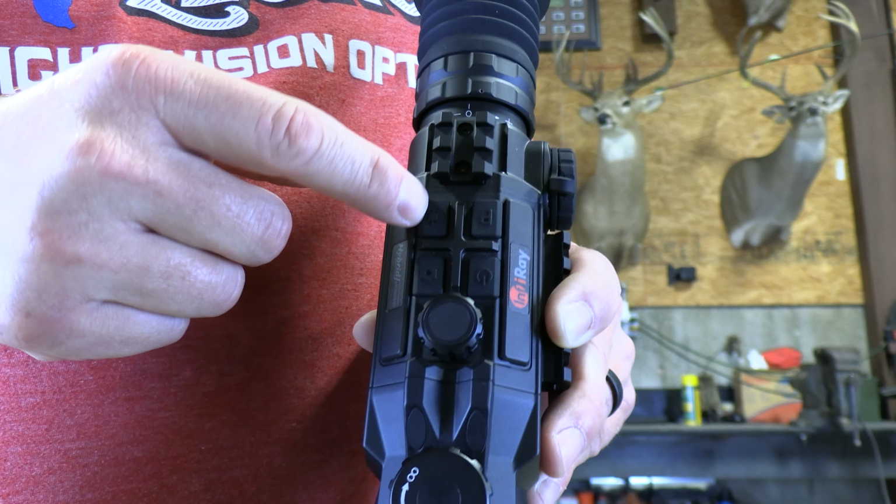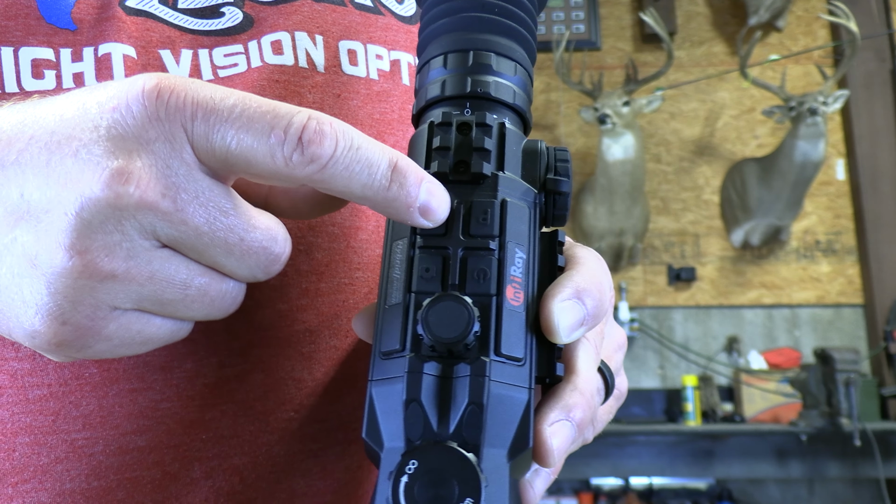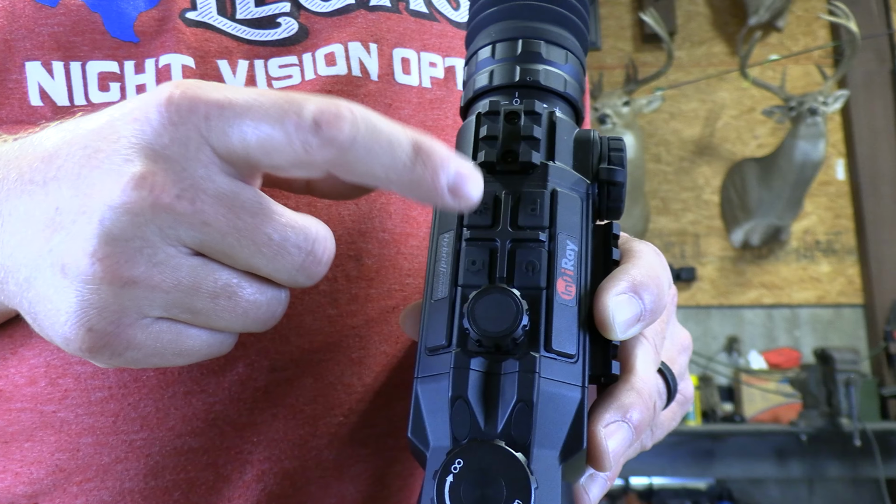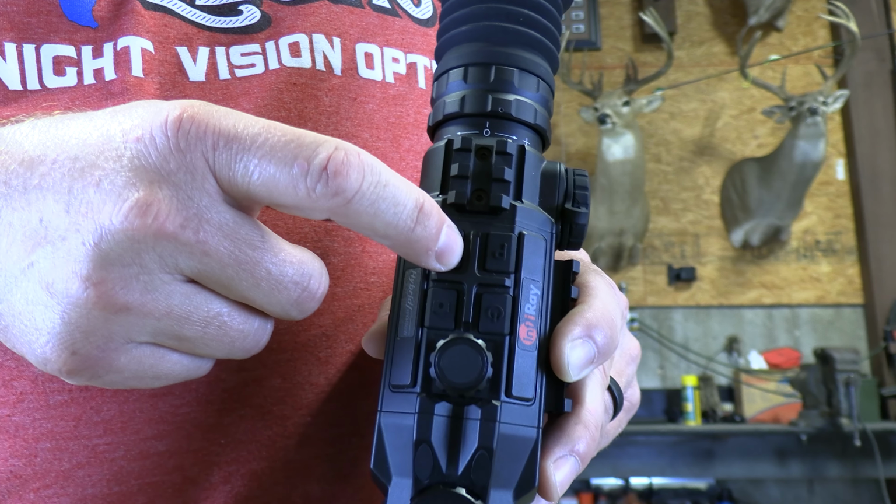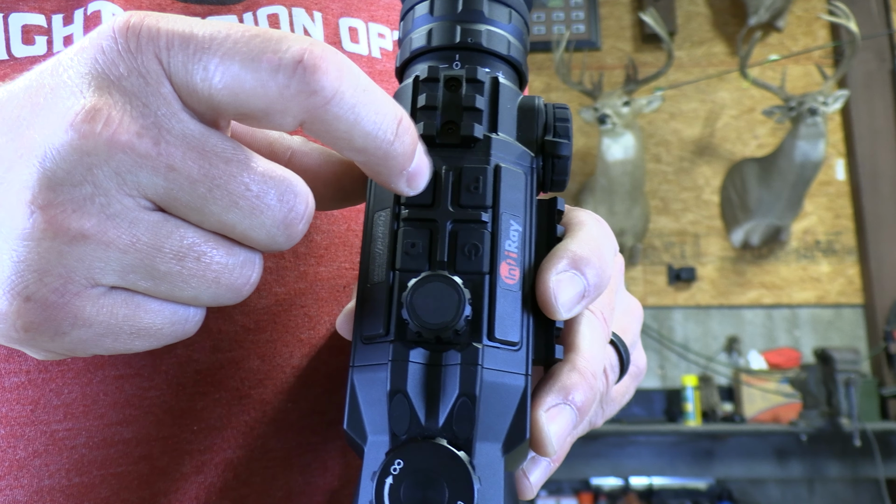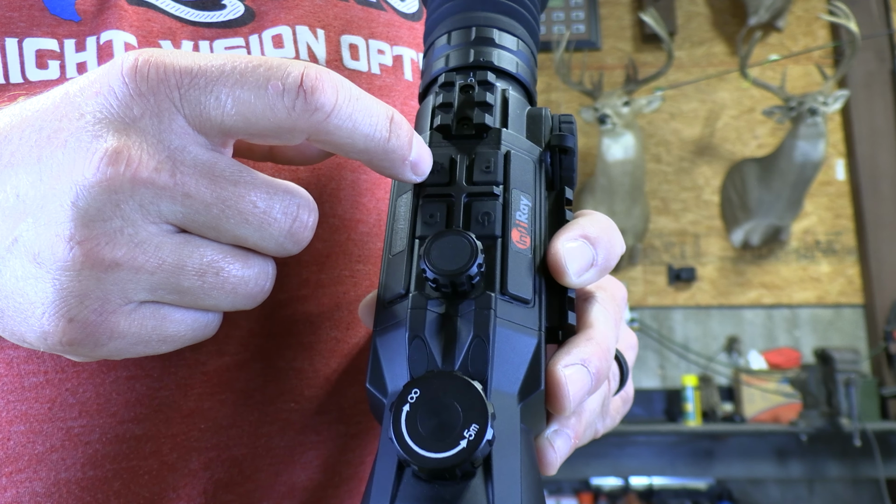Next button over is your brightness button. You press it, quick press to scroll through the brightness. You have 9 or 10 different brightness settings. So you just keep pressing and scrolling through. That's on a short press. If you long press this brightness button, that will turn your picture-in-picture off or on. Long press to enable it, long press again to disable it.